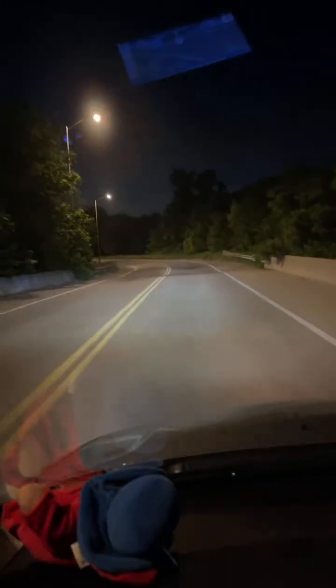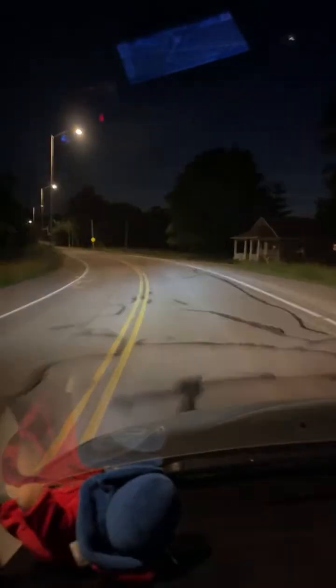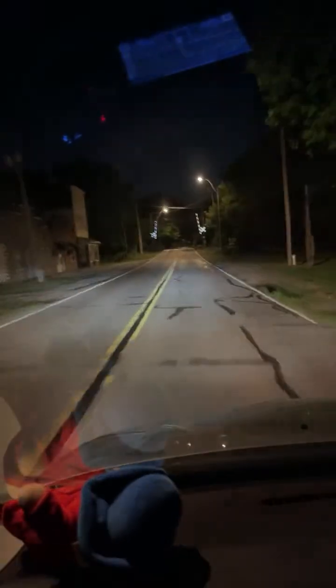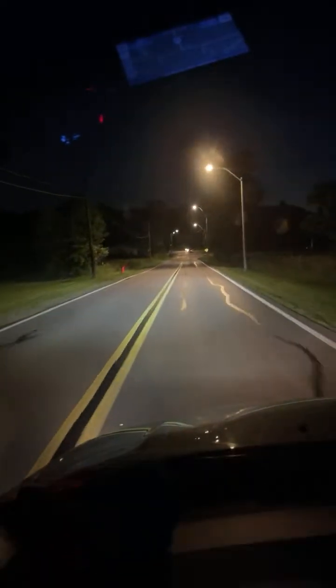DoorDashing tonight. Did a couple of jobs though. $17 is pretty good. Yeah. Can't remember how many miles was on there. You can turn that down. Getting an awful lot of feedback. I can hear myself talk.